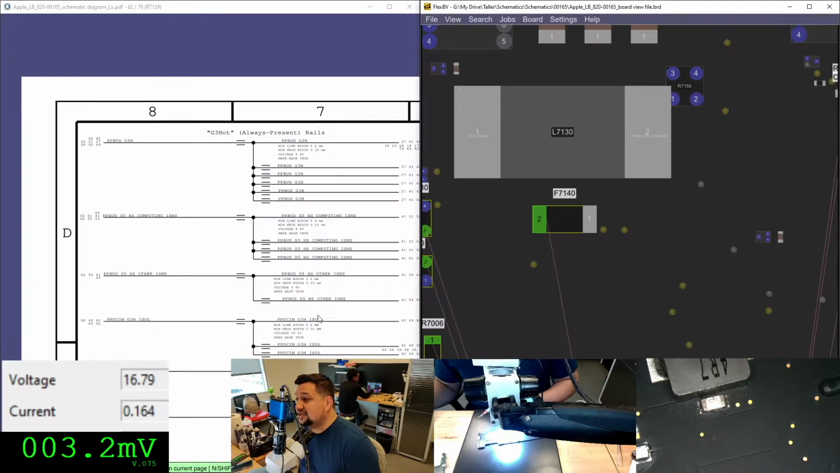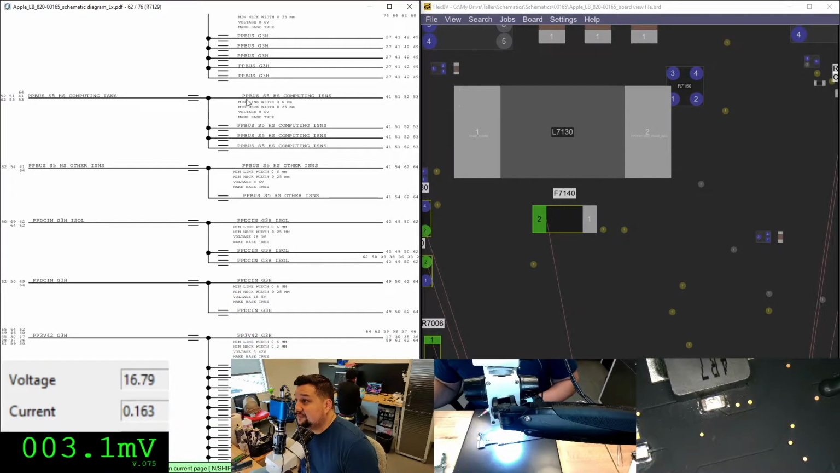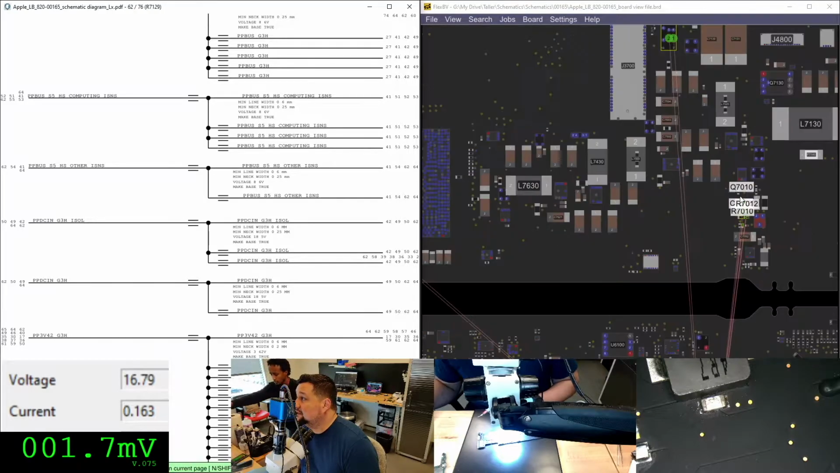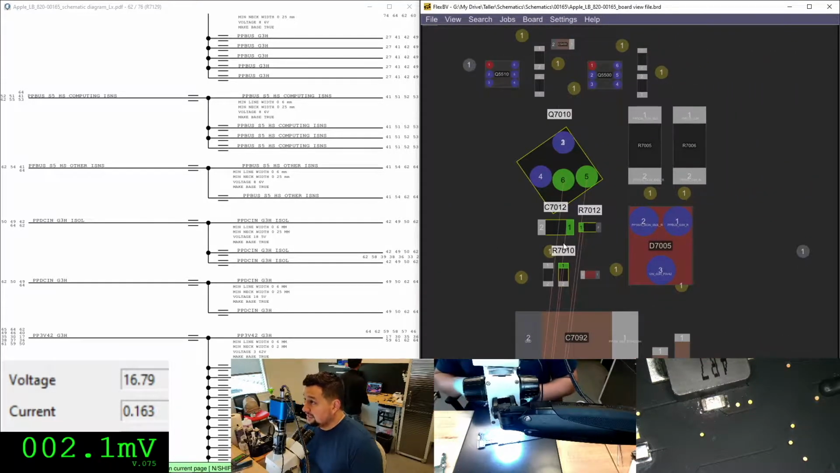So what I need to check after: if you don't have PP bus G3 hot, don't test PP bus S5HS or any of the PP bus S5HS. Don't test it. Go to PPDC in G3 hot directly. Okay, let's check PPDC in G3 hot directly.